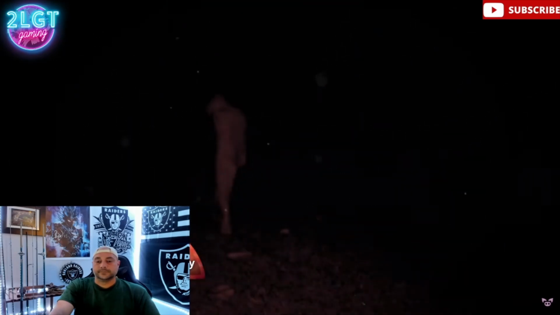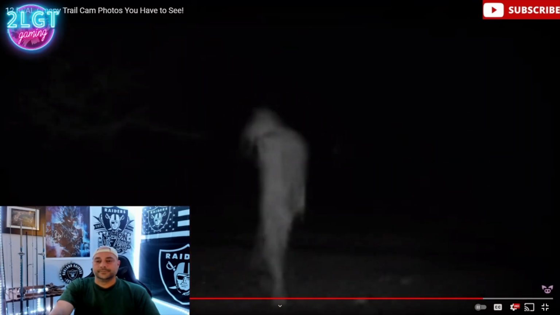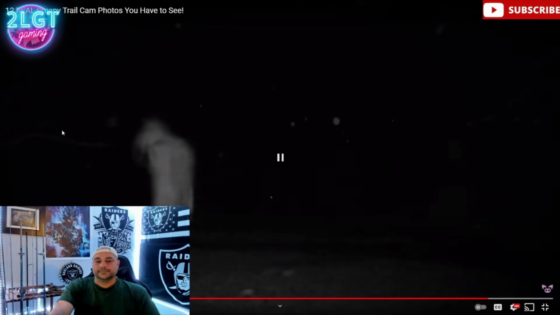When this photo was submitted to Reddit in 2012, the forum went into a frenzy of speculation. What's now known as the Wisconsin trail cam mystery, this startling image has baffled analysts. No, we got these in Georgia, dude. This is called a crackhead. Just kind of wandering your property super late at night.